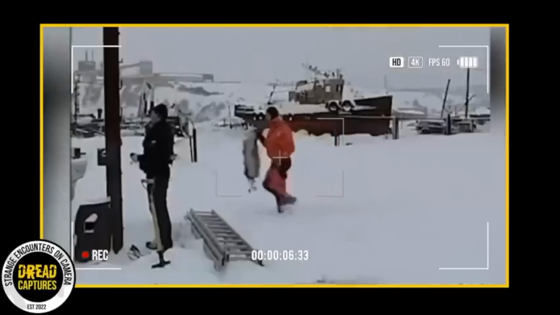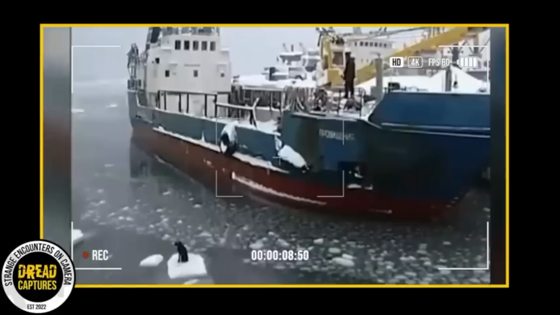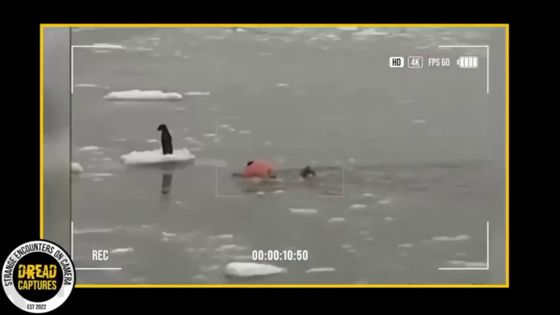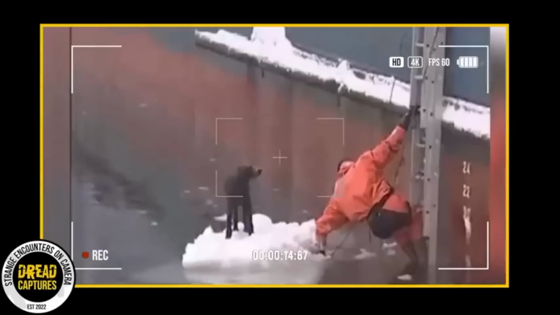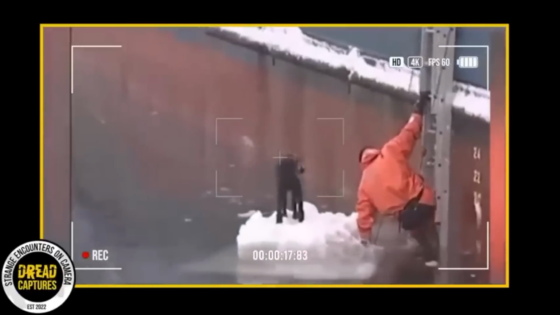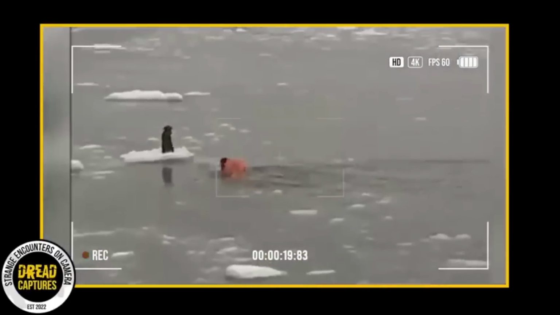Unable to bear witness to the dog's suffering any longer, a sailor aboard a nearby Russian ship took matters into his own hands. In a selfless act of heroism, he said screw it. He disregarded the danger and dove right into the icy water.